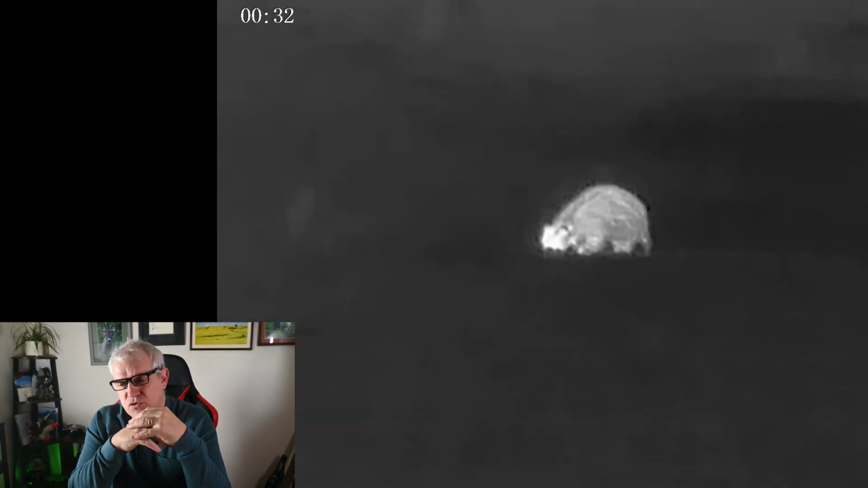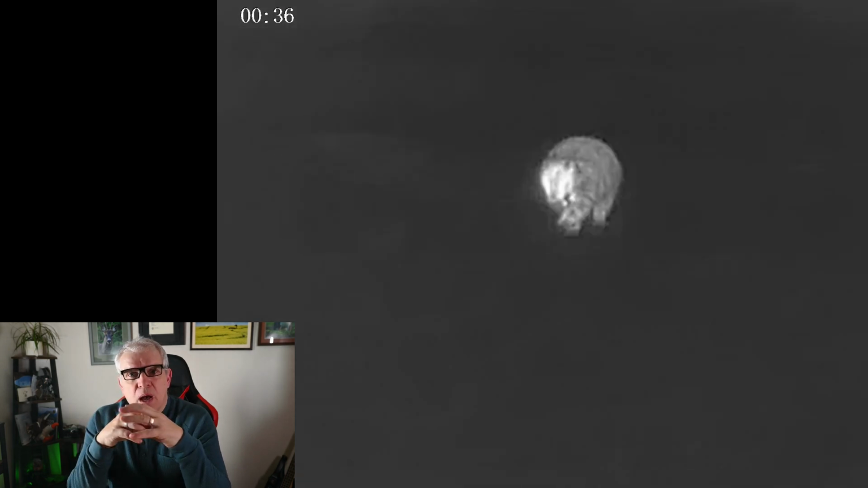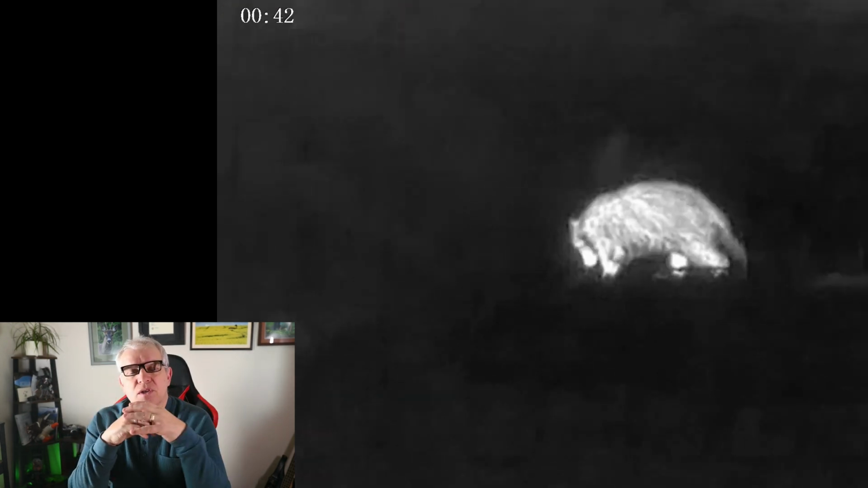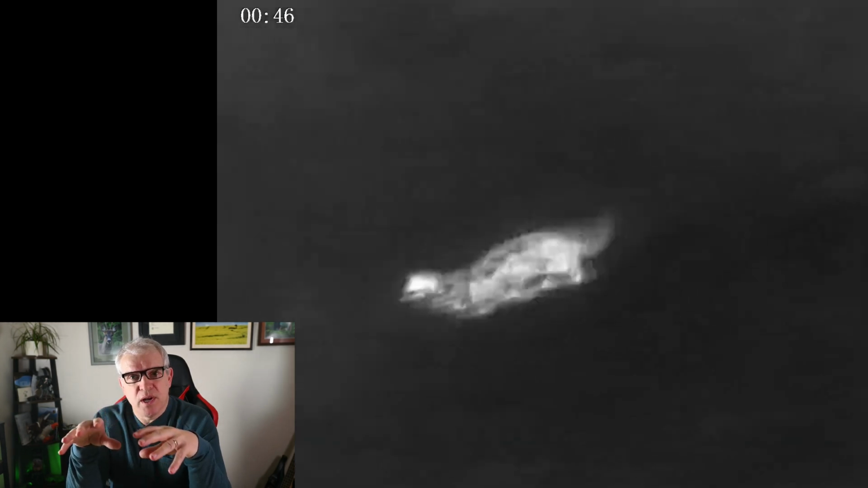And as you can see, I've got really good footage of this badger with this scope. Eventually it went down the side of me, and I think the direction of the wind blew my scent onto it and it shot off into the woods. But really nice to see that, and it tells me there's a really healthy set nearby.